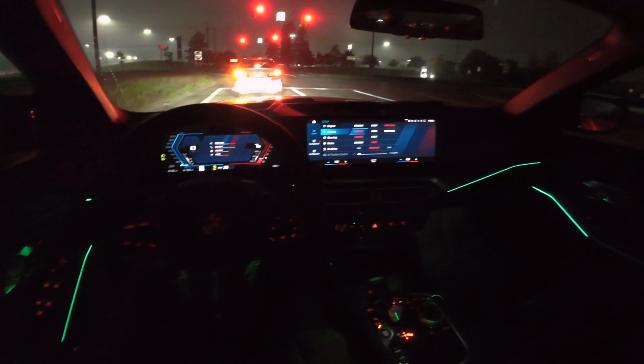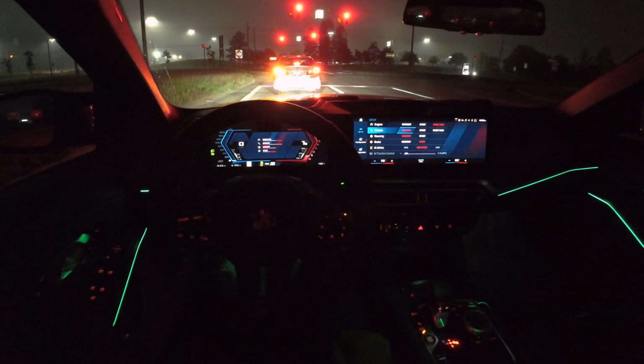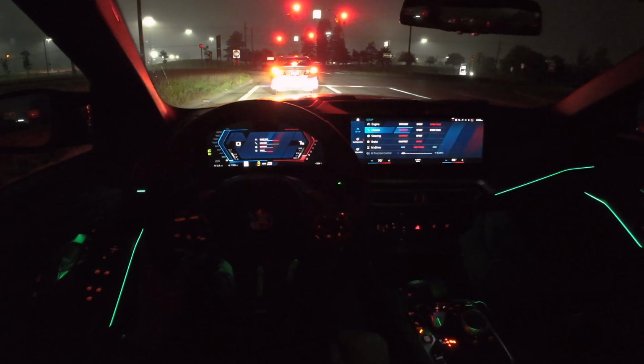I've got to say, some of these newer M cars are actually pretty good to live with, and I do think it makes it a more livable package day to day.